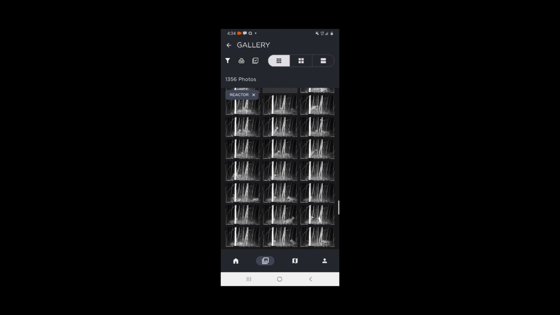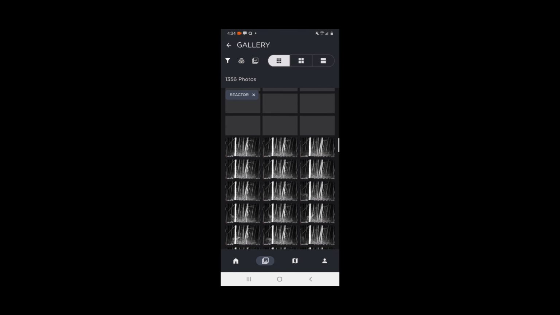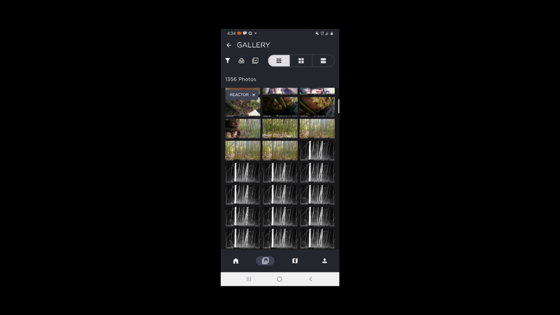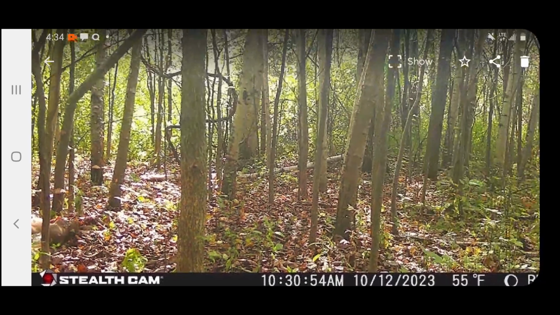We're going to go up here. All these pictures. So the coyote came back a couple different times throughout the night, and you can see him feeding and eating and stuff around there. But the next morning, I got this picture, and you can clearly see that that deer's dead in the corner there. So he didn't make it.